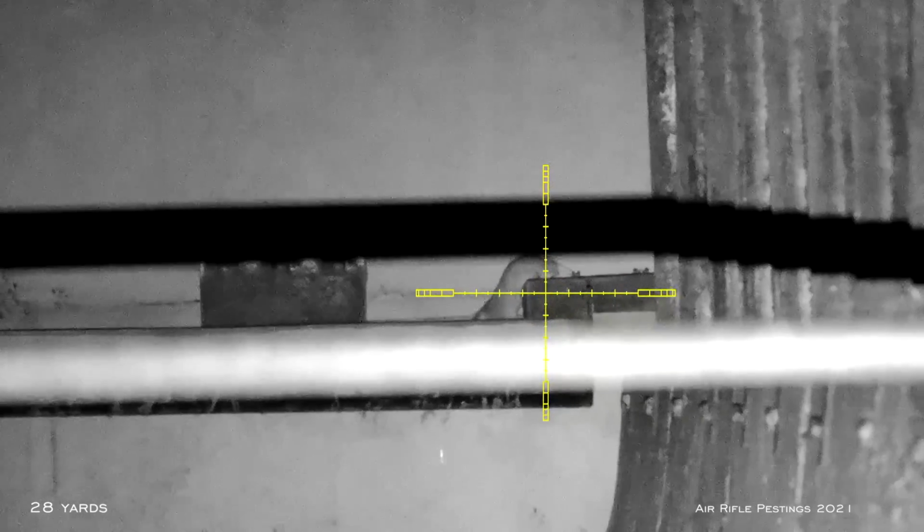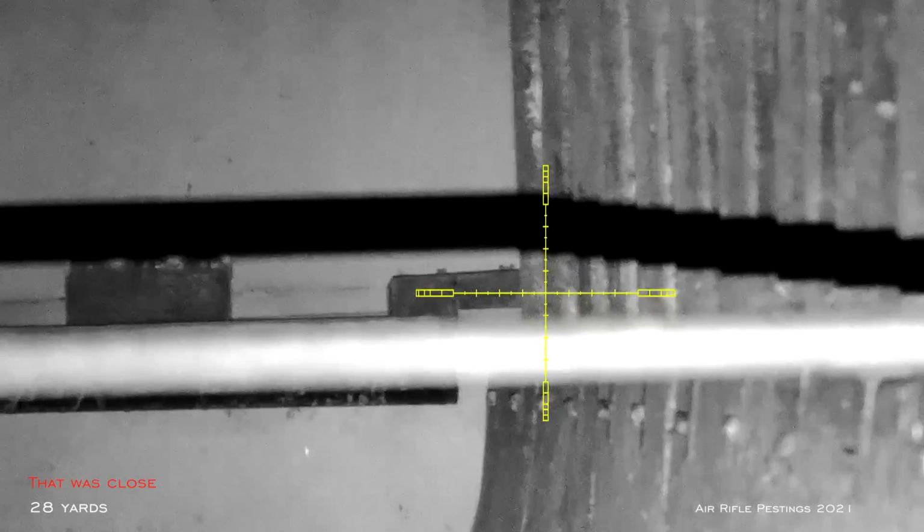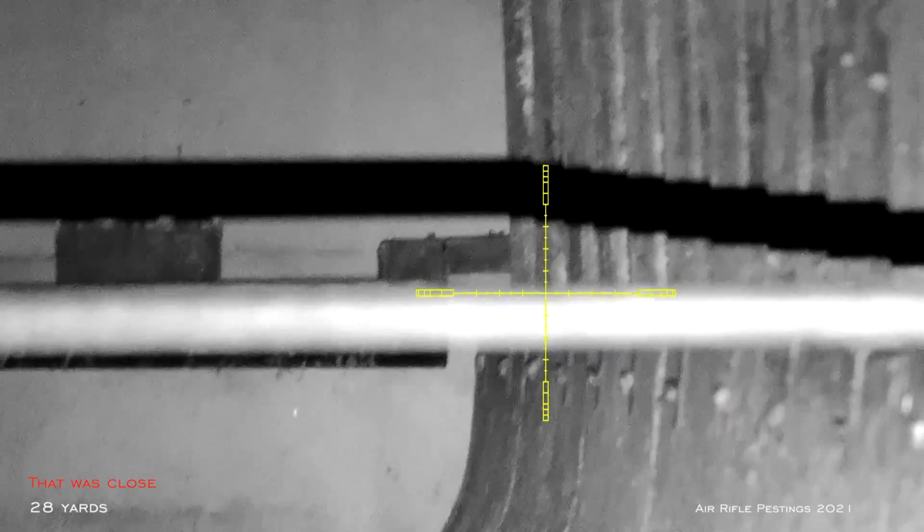So I should have shot here because I have a longer body to target to hit. But I waited here and tried to go for a headshot, but I might have hit it low, just below his chin. It was one lucky rat.